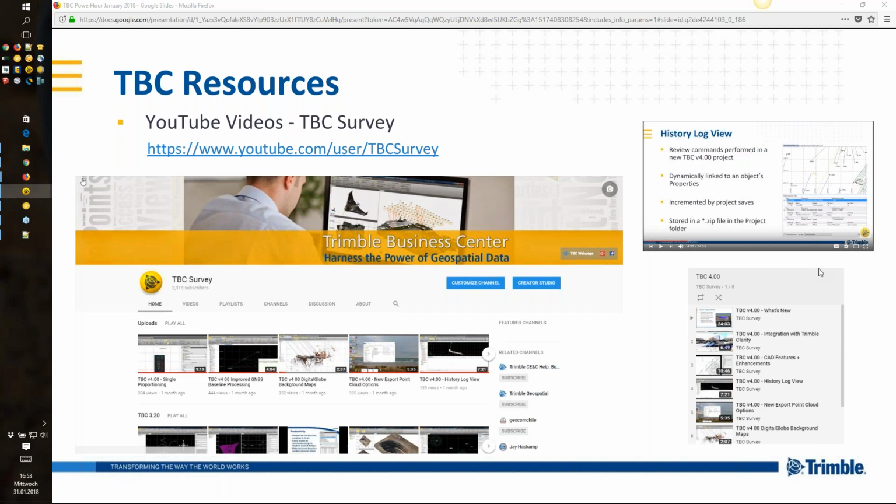For example, the Smart Pick features are newish to TBC. And when they were released, I think two versions ago, we created a quick little video of how those work. So these videos come out around each new release that highlight a lot of the new features, just a couple of minutes apiece. We want to respect your time, make this learning as easy and as accessible as possible.